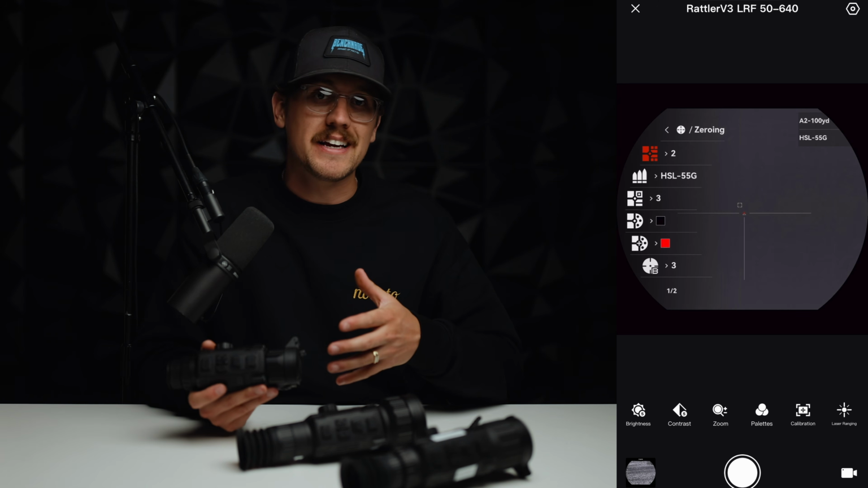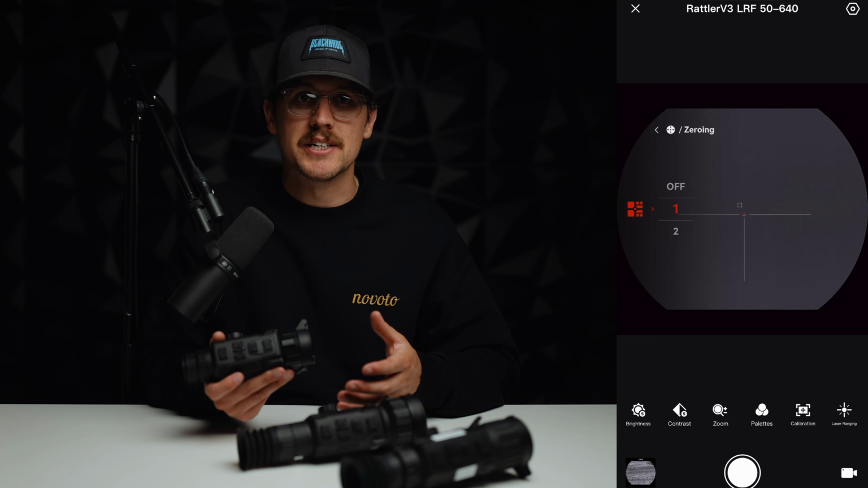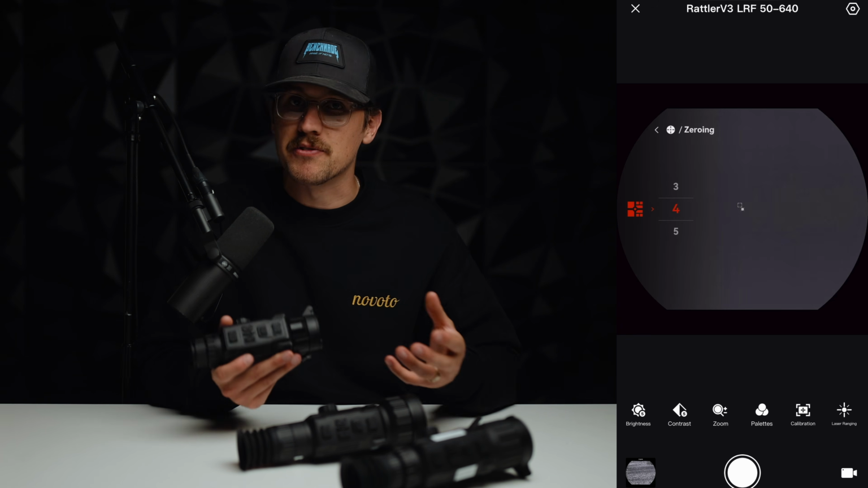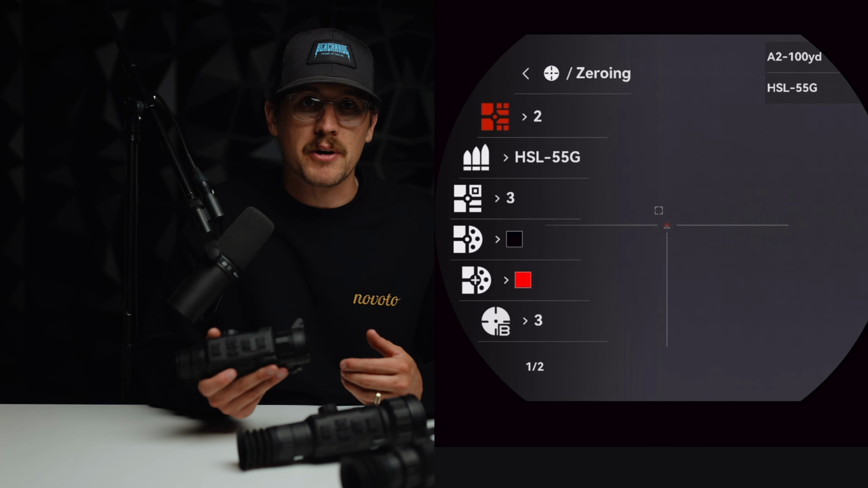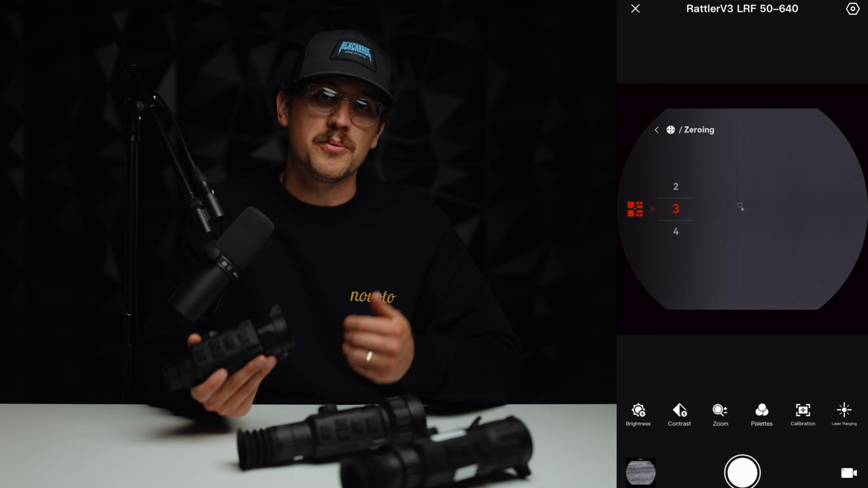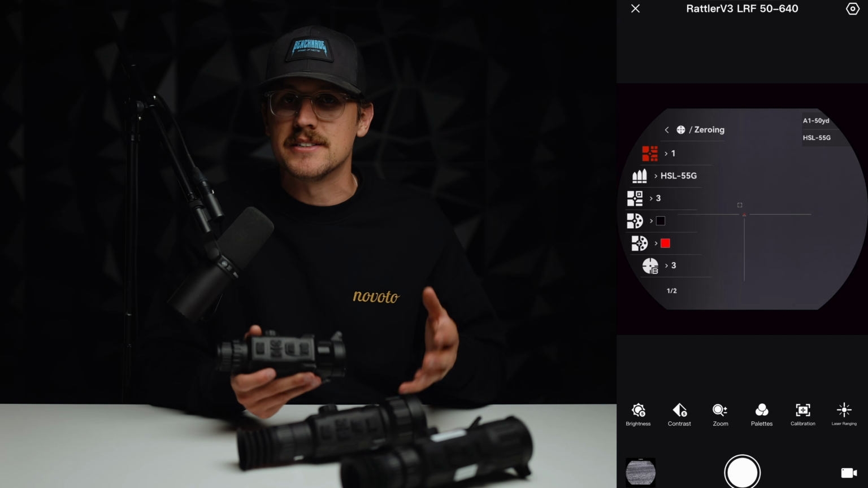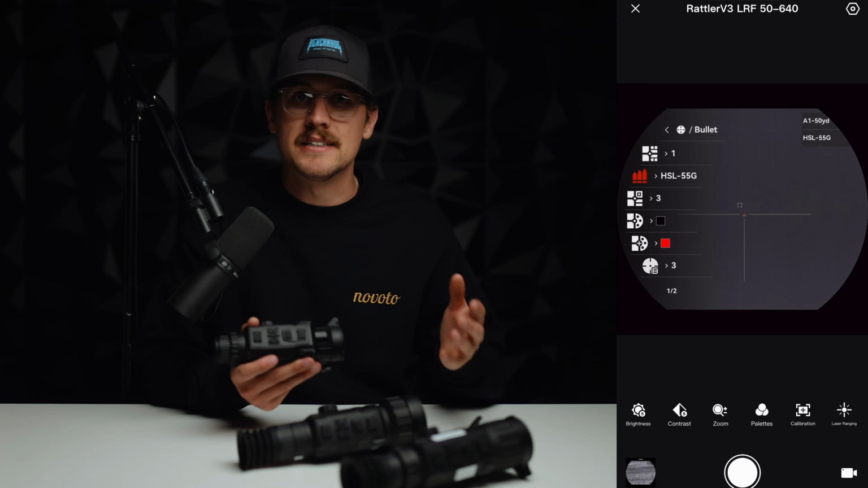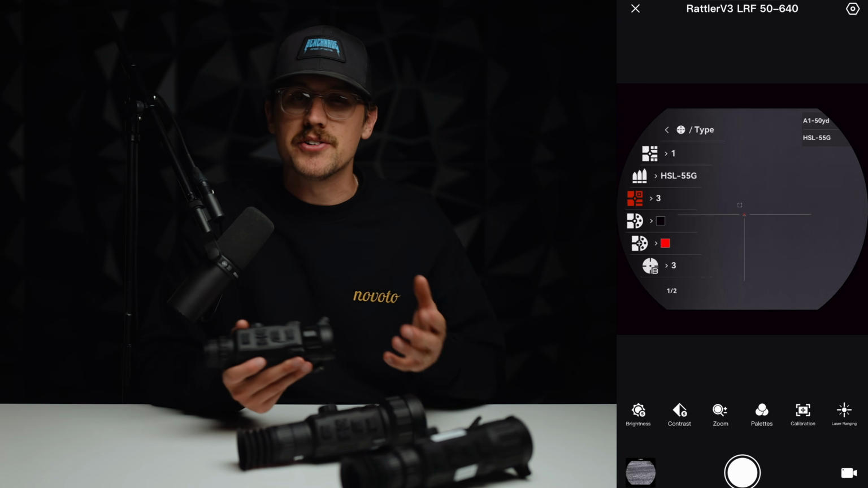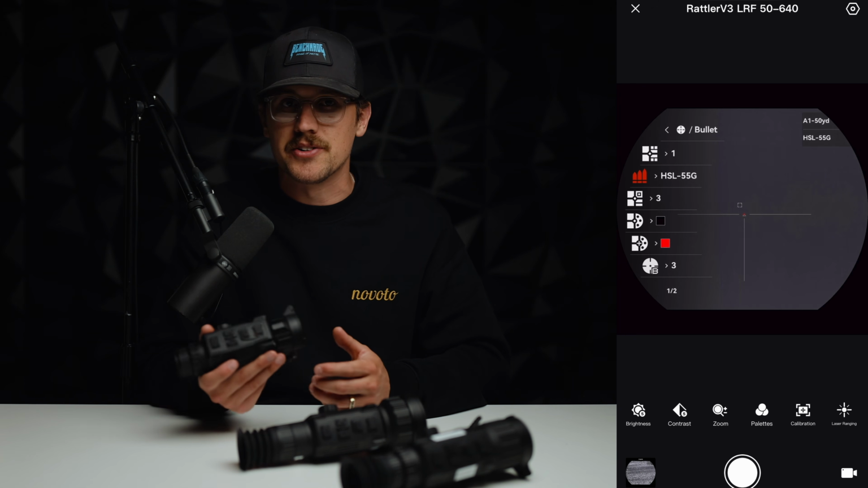Moving on, starting in the HSL ammo profile, you have your zeroing profile, which is where you can customize 5 different reticle setups. You can see in the top right corner as I change it to A2, the yard switch from 50 to 100, and that's because on that profile, that's where my optic is zeroed at. The A1 profile is set up for a 50 yard zero, and I usually have a different profile for 50, 100, 500, and 800 yard zeros.